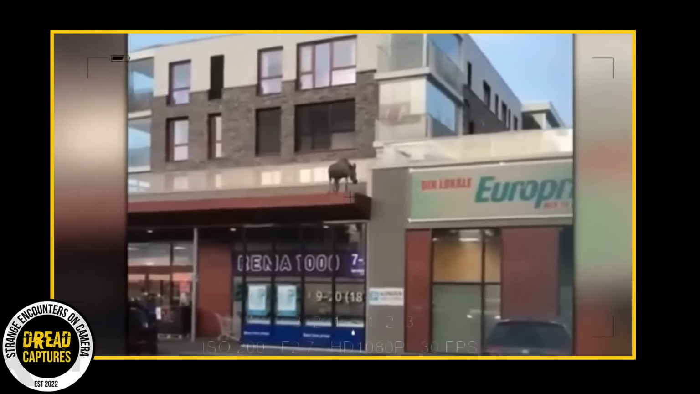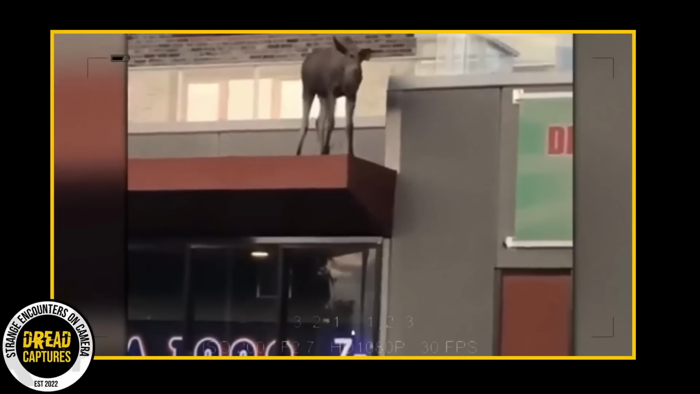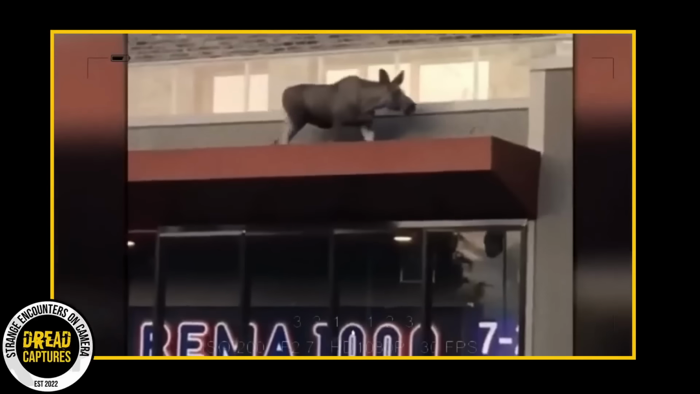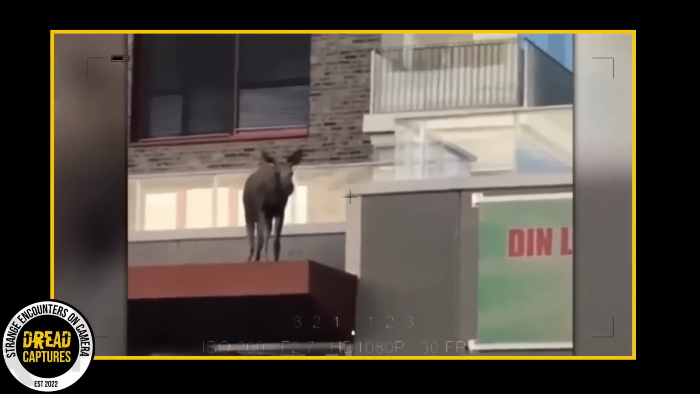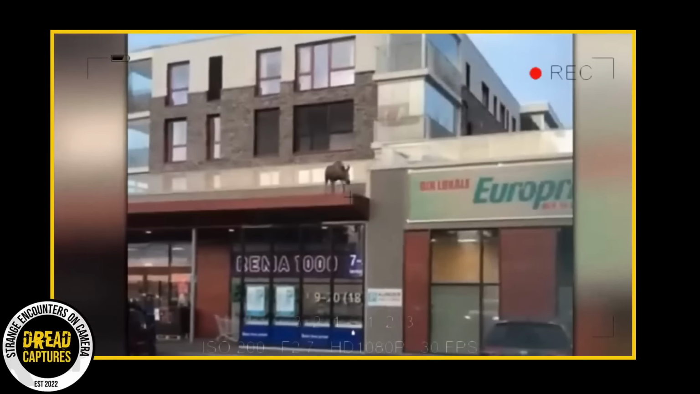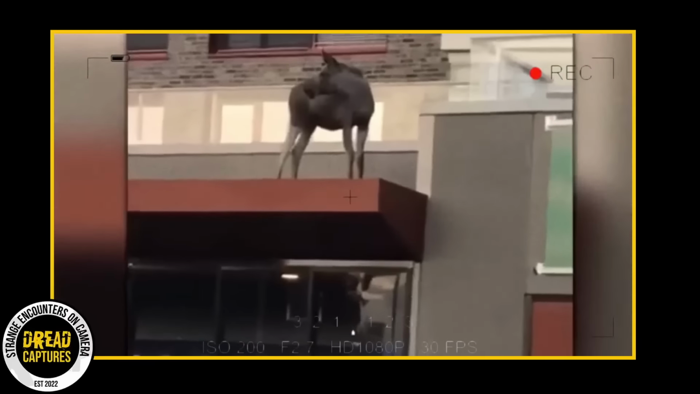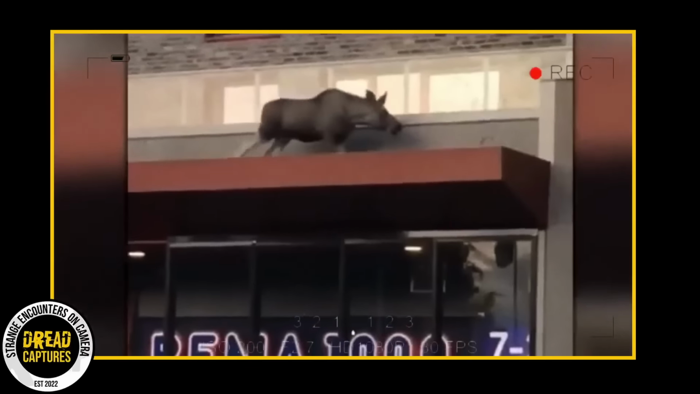You can easily file these next clips under things you don't see every day. This video shows a moose enjoying the view from the roof of this convenience store. He obviously can't get down on his own, but the real question is how he got up there in the first place. Those hooves aren't quite conducive to climbing up hard surfaces. Nevertheless, rescuers eventually were called and they got the moose down.